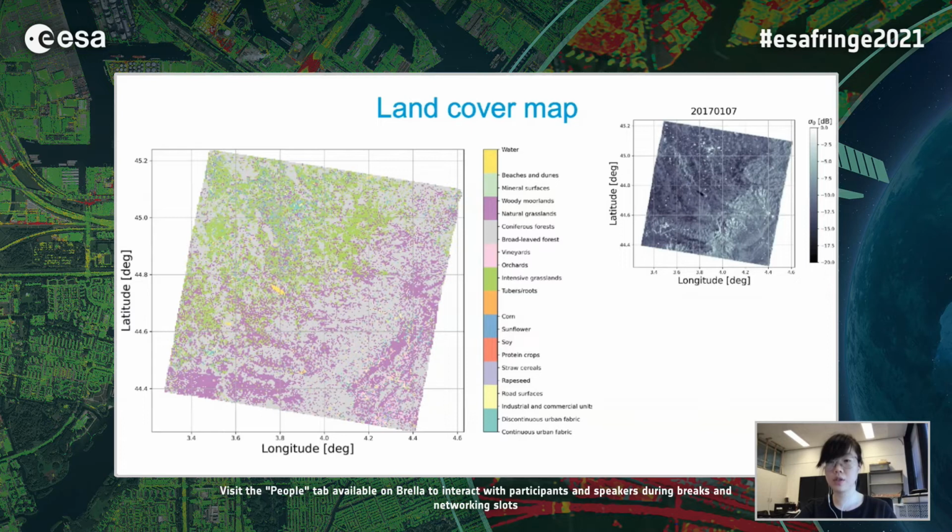Comparing these 2 images, you can see the signature of different land cover types. The forest is bright, while the grassland is less bright, and they can be distinguished from each other. The brightness variation corresponds to roughness and moisture changes.